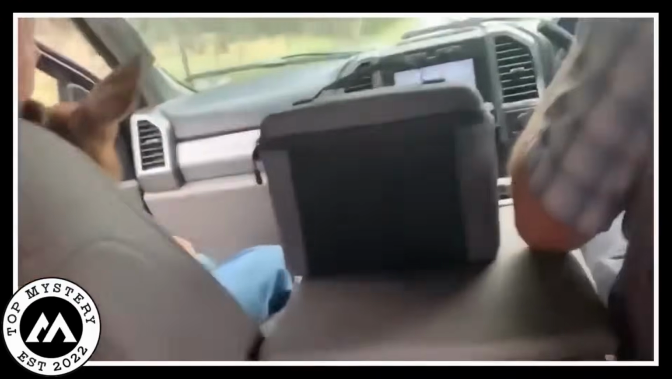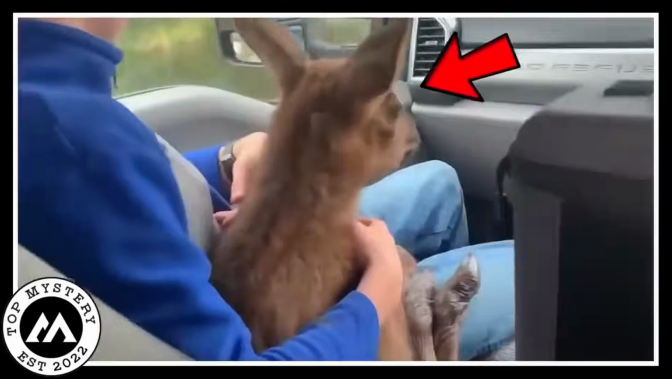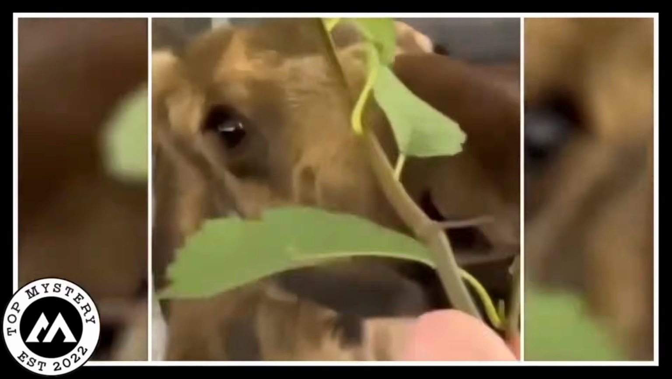We need to get over to a street. Fast forward a bit, and here's the heartwarming twist. The family is like, we got this. They shower the moose with love, become its adopted moose parents, and guess what? The moose starts chowing down. It's like a tale of friendship overcoming tough times.